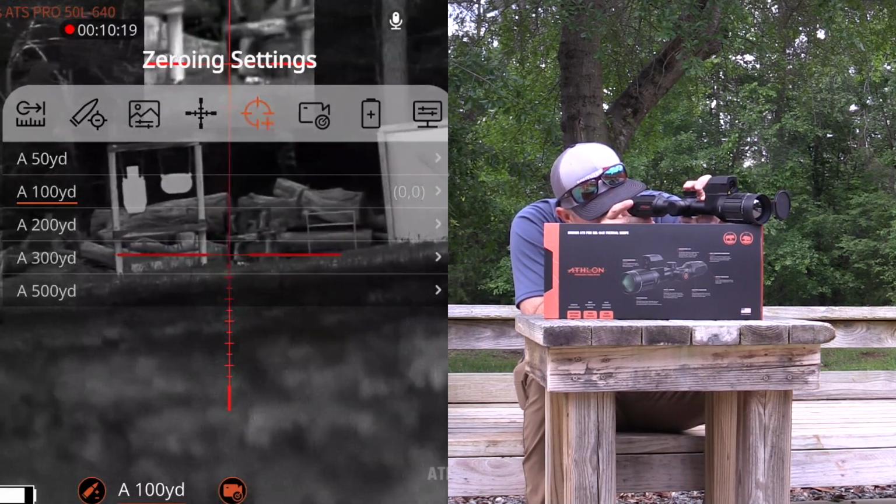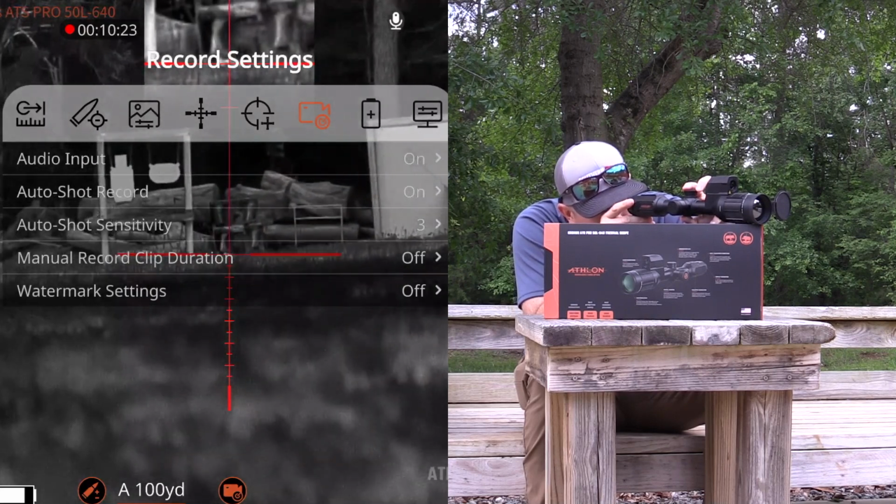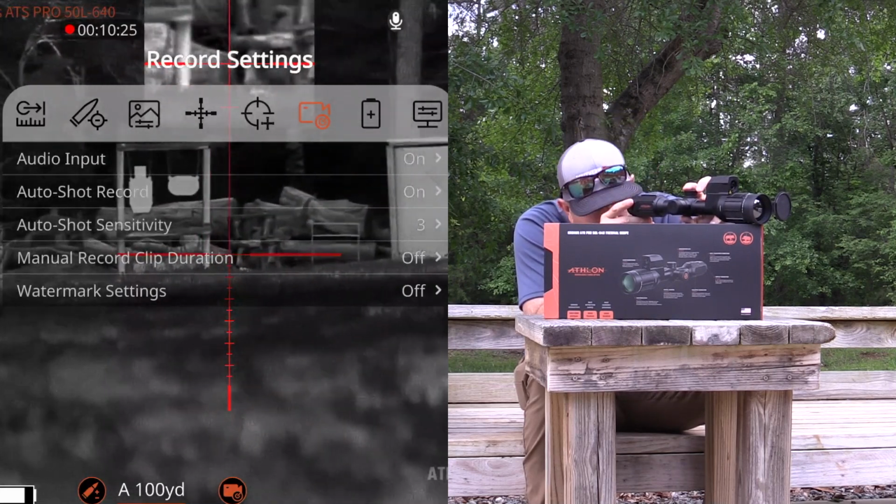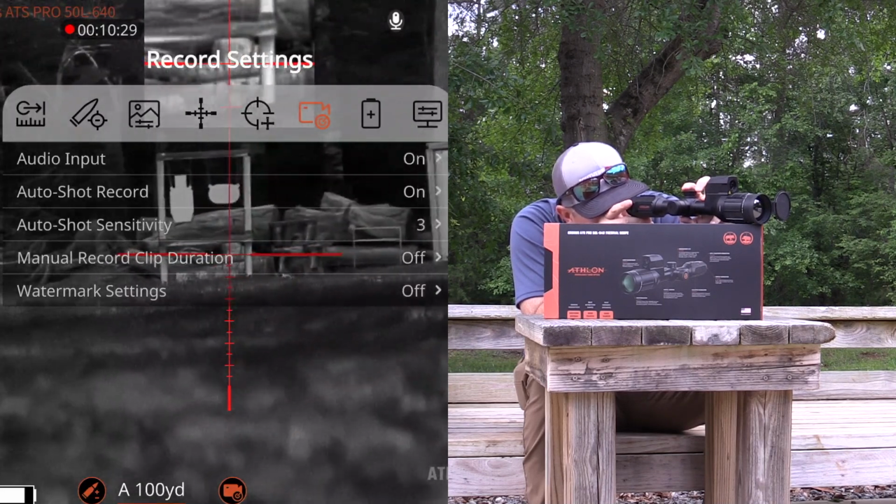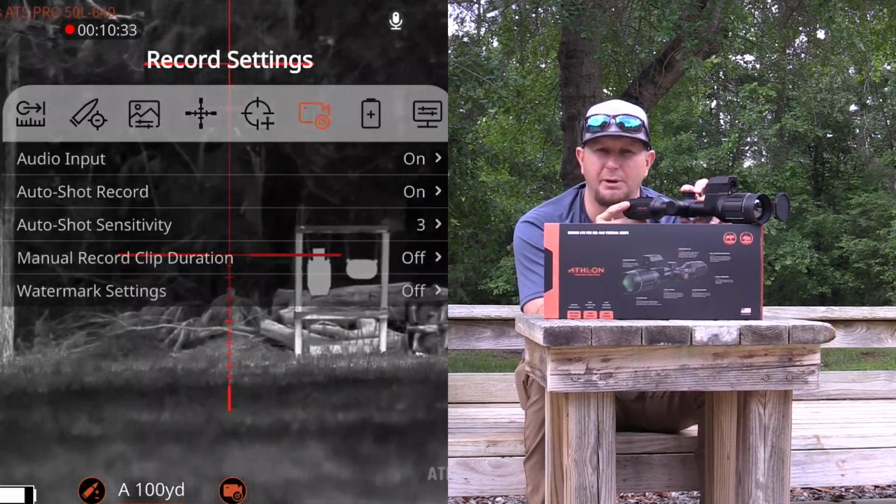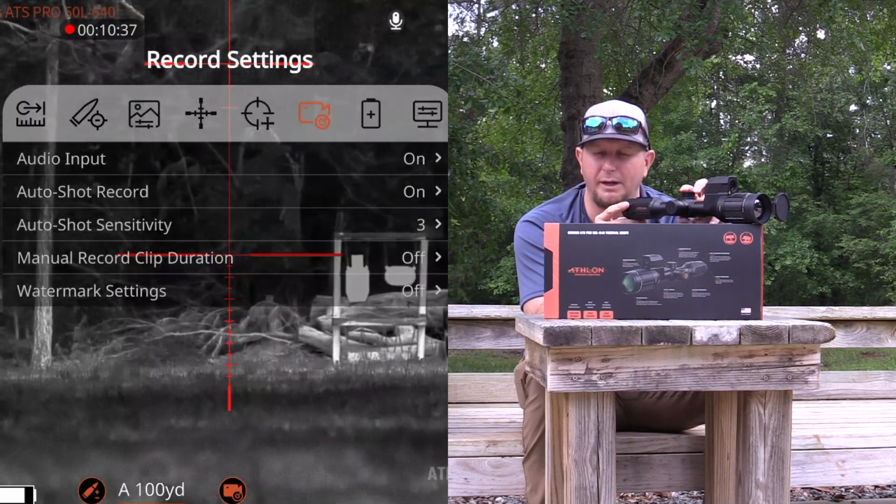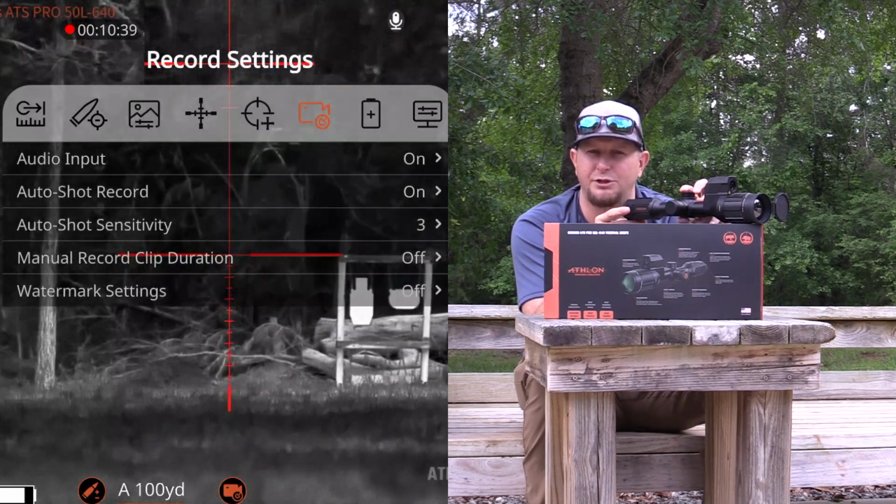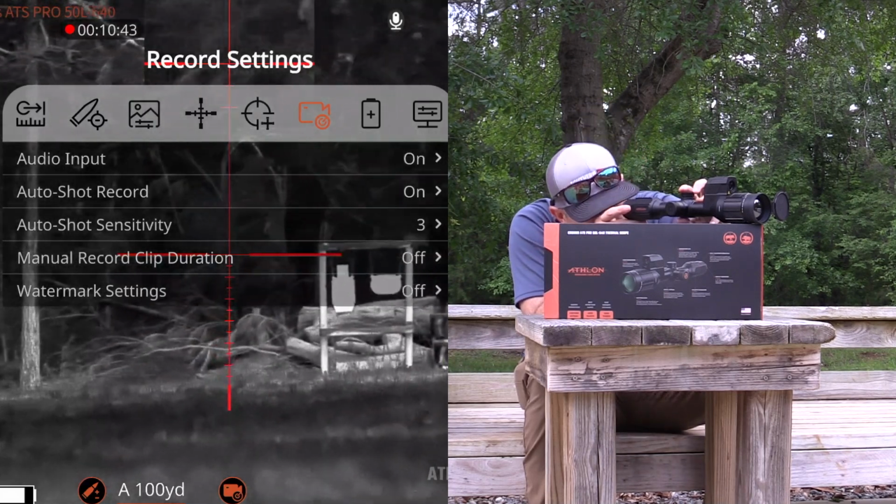We're going to hold down, go back to the main menu. Here you've got audio input, so you have the ability to turn the audio off on this scope if the audio is not something that you want. You also have the auto shot record, which I have turned on here because this is probably going to be a buddy optic, and I don't want them to have to worry about trying to hit the record button. I want them to be focused on trying to shoot the coyote that we got coming in. The scope will do the recording on its own.